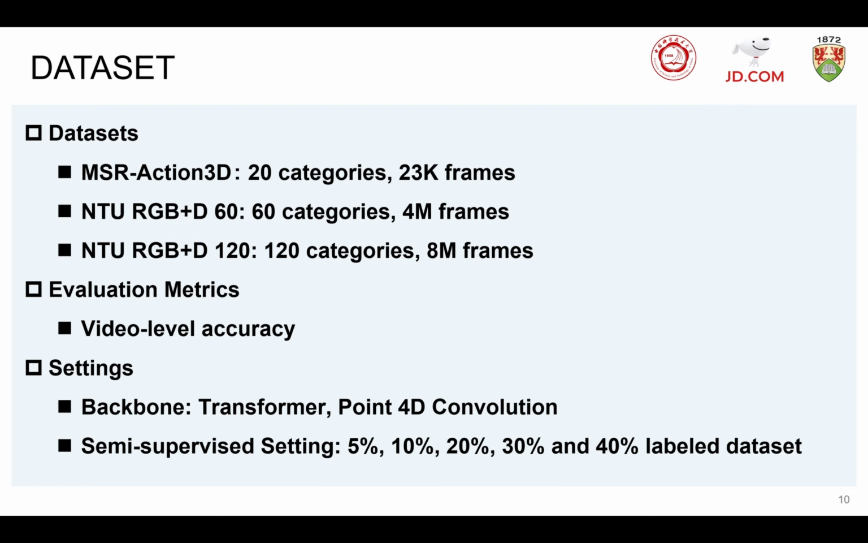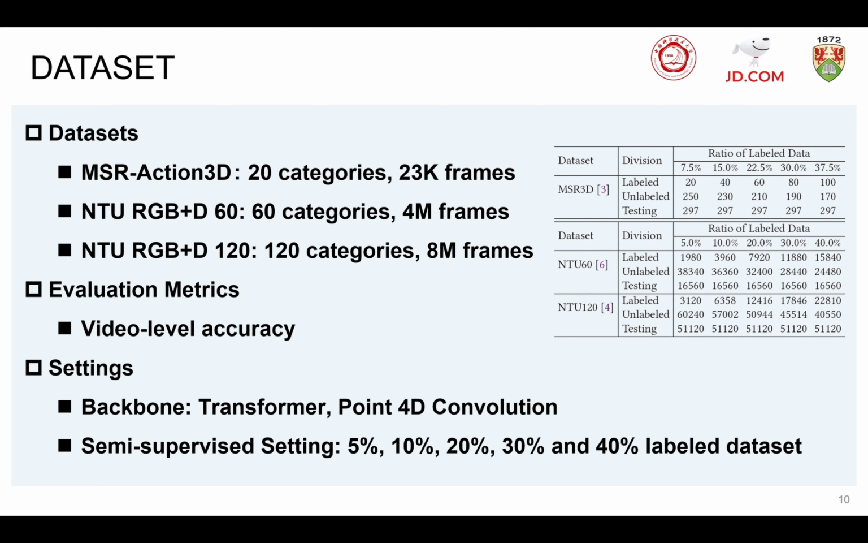Our experiments are performed on 3 main human action recognition datasets: MSR Action 3D, NTU RGBD 60, and NTU RGBD 120. For our semi-supervised point cloud action recognition task, about 5%, 10%, 20%, 30%, and 40% of training videos of each action are selected for the labeled dataset DL. In detail, as shown in the right table, we divide each dataset into labeled training dataset DL, unlabeled training dataset DU, and the testing dataset DT.